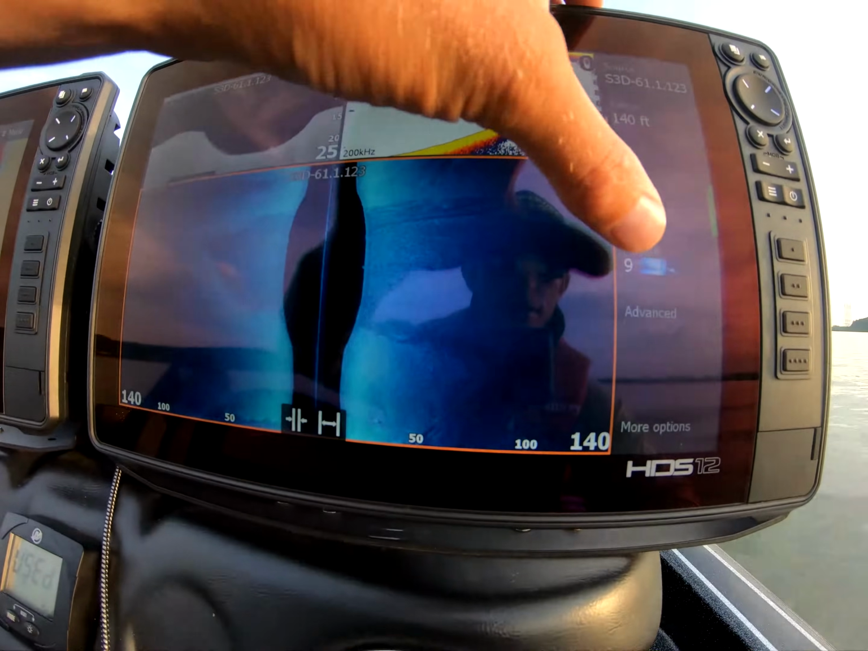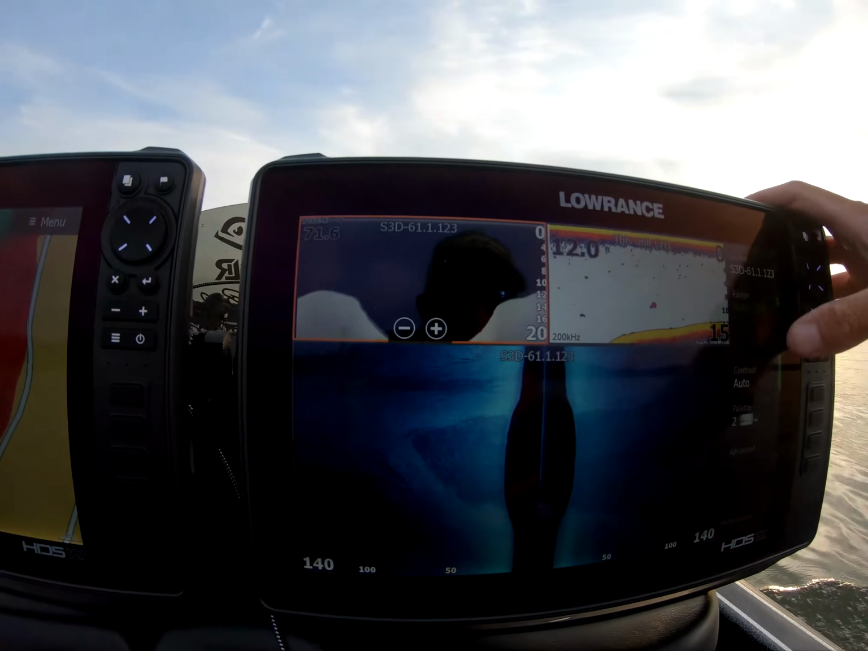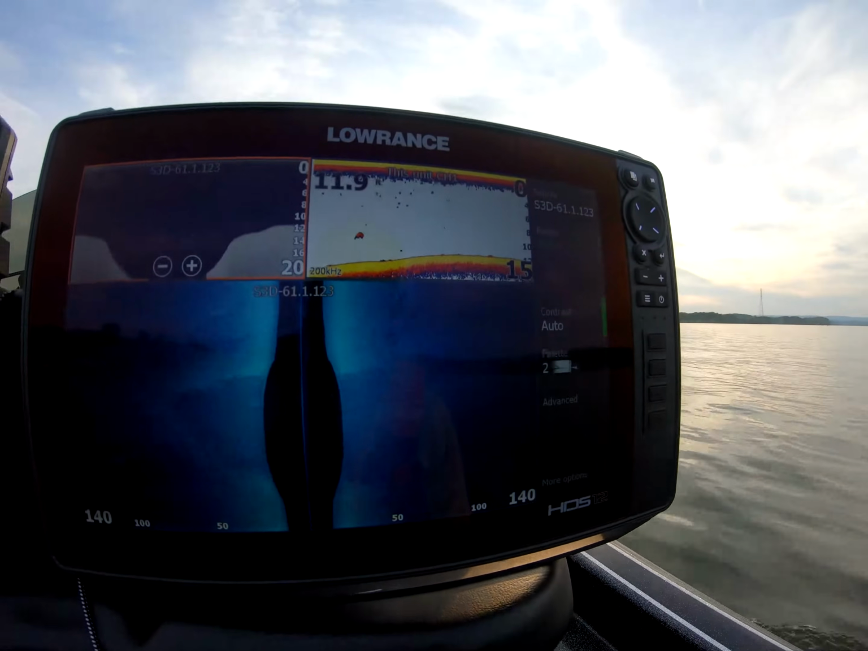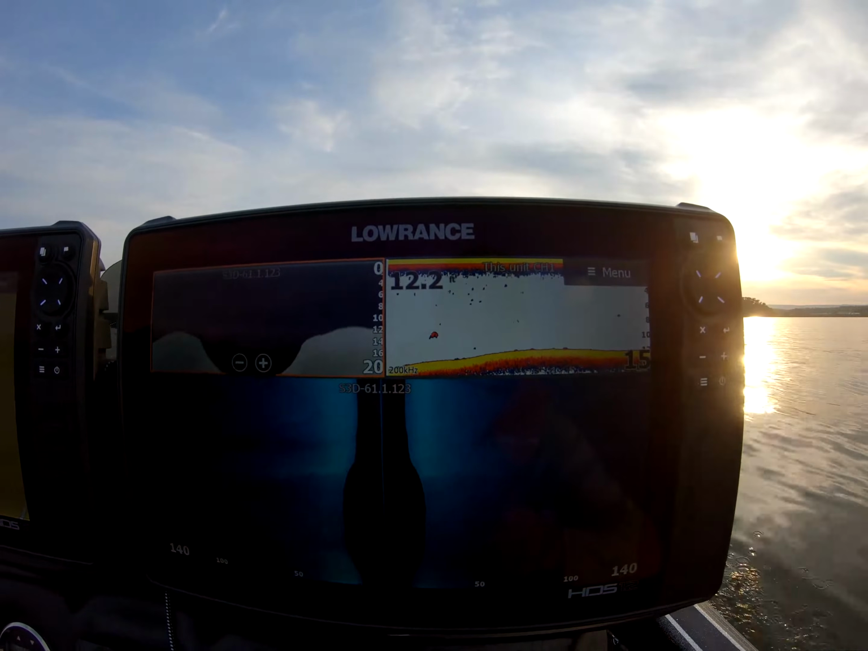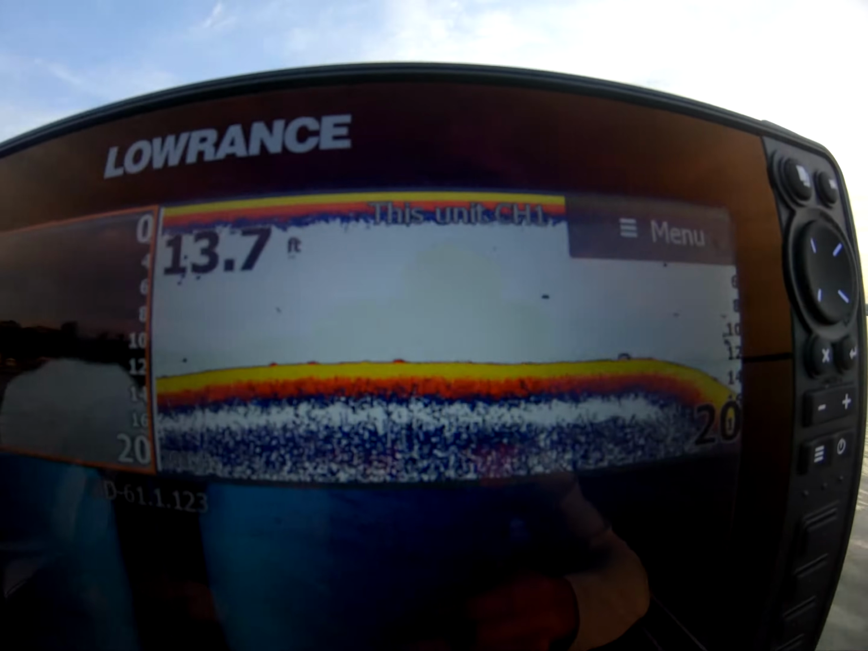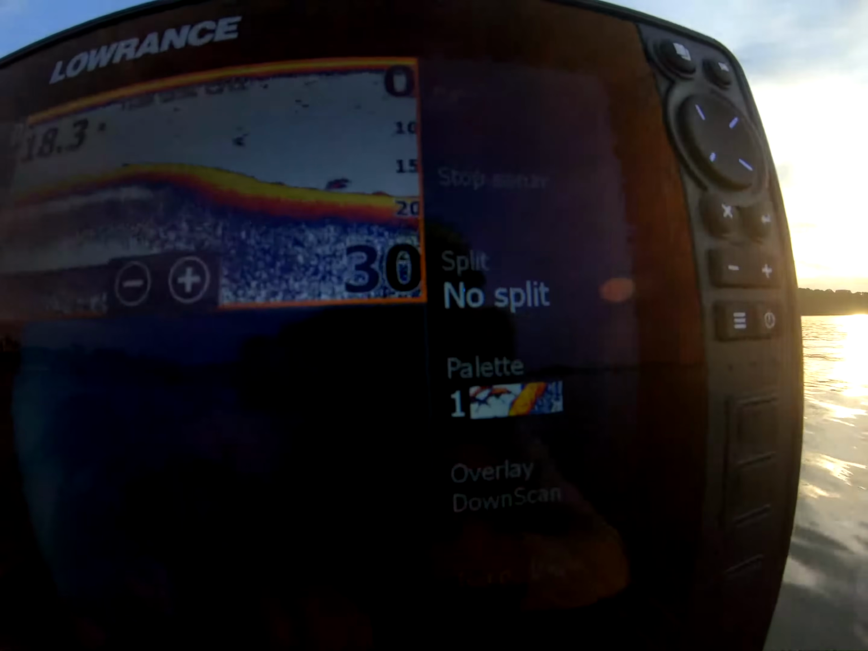I believe it's palette number 9. This white one seems to show up better for the fish. That's number 2. On the down scan, I just like to run them a little different. That way, it just kind of helps my eyes, honestly. When I'm staring at these screens, I like something a little different in the top left. So the sonar, I try and just keep it on the standard. That is, where do we go? Palette number 1.